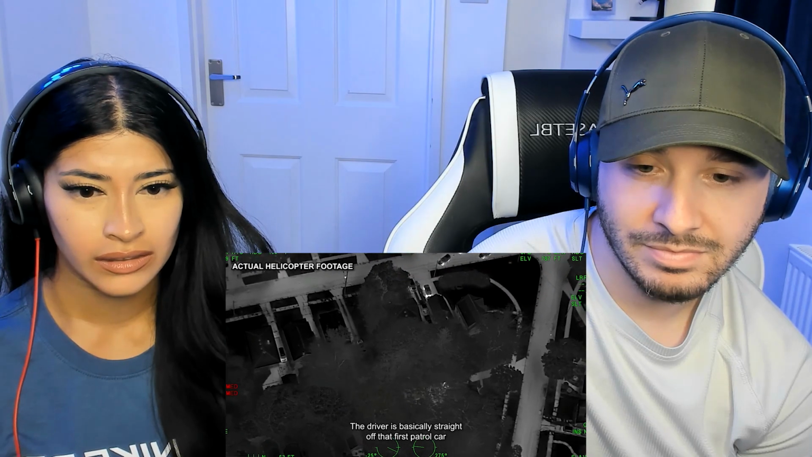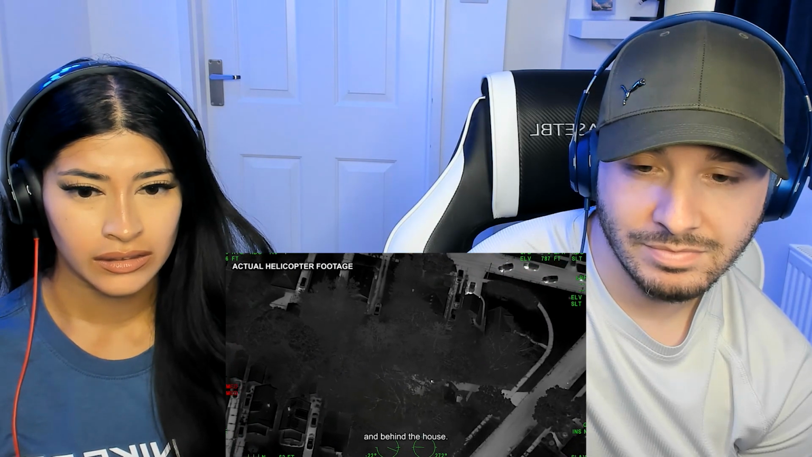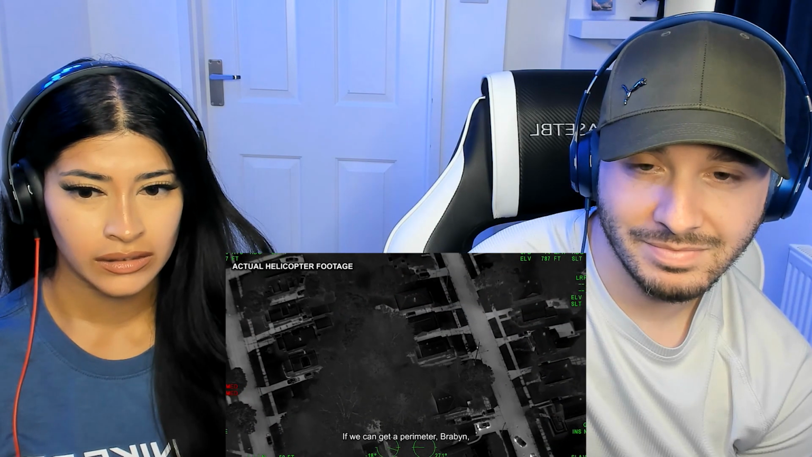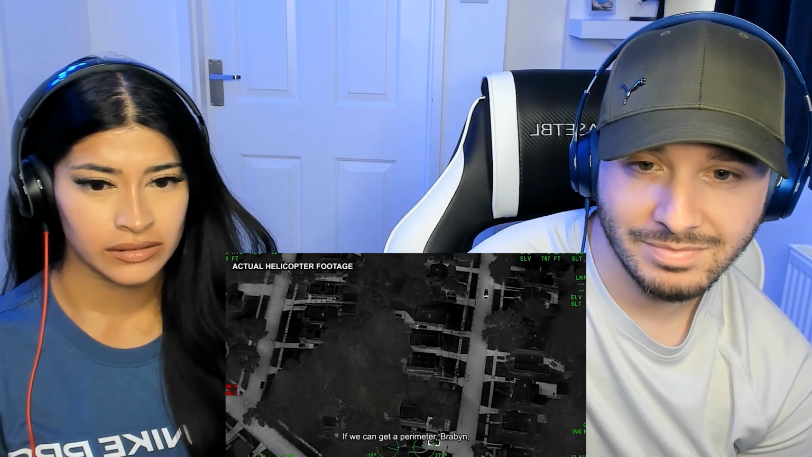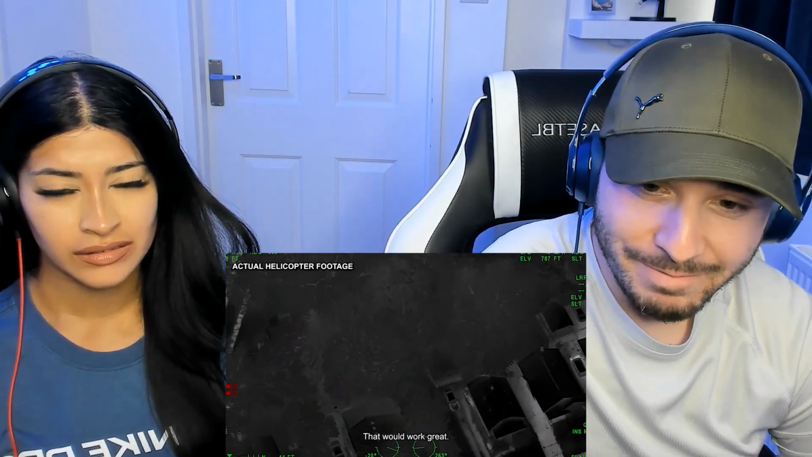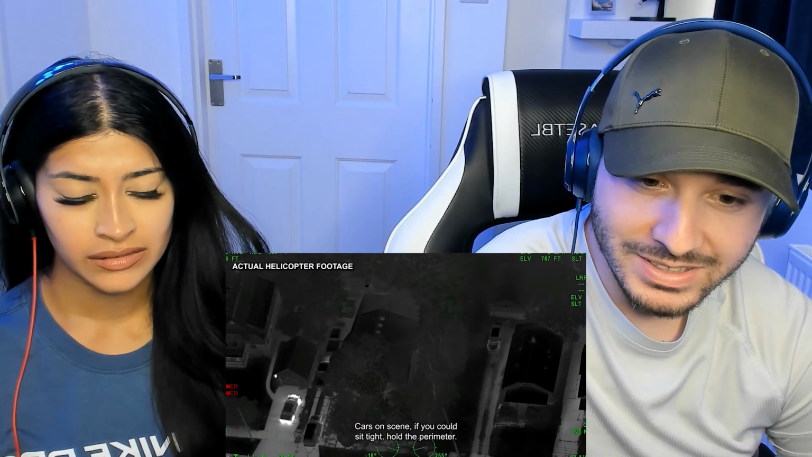The driver is basically straight off that first patrol car in behind the house. I have lost him for the time being underneath some trees. If we can get a perimeter, Brabant, Lincoln, and Cummings, please, that would work great. Okay. I don't know where he is.